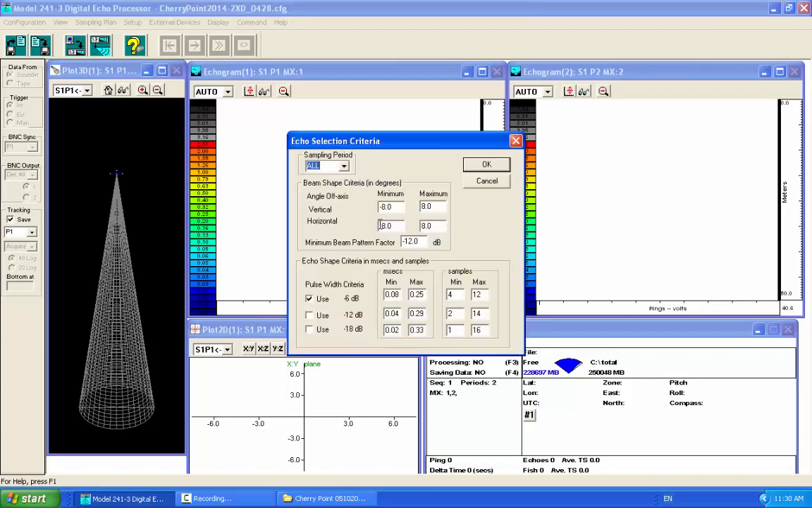The echo acceptance angles, and I remember going through this with Scott way back when over the phone. You do need to remember, basically this is the measure in degrees, left and right of your beam axis and bow and stern, which really defines a square rather than a circular area that you're accepting echoes.